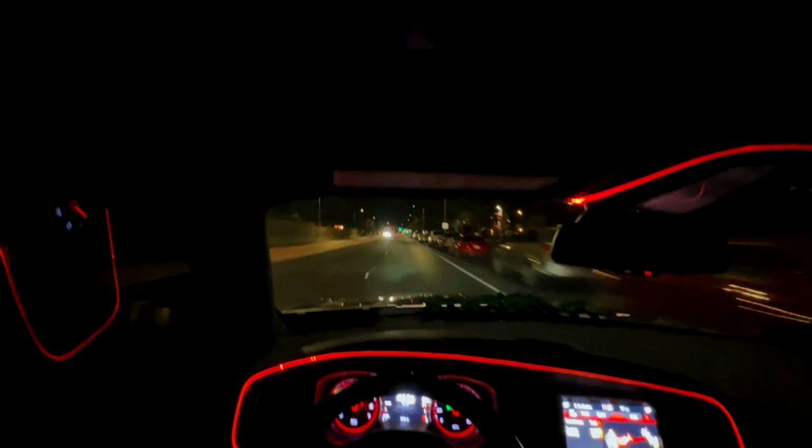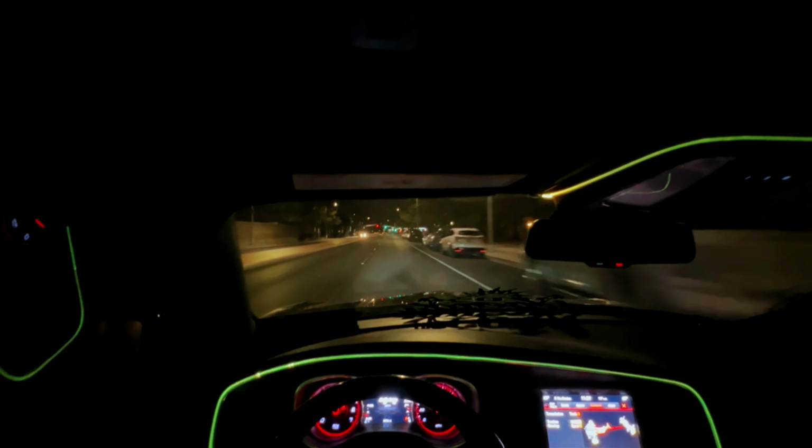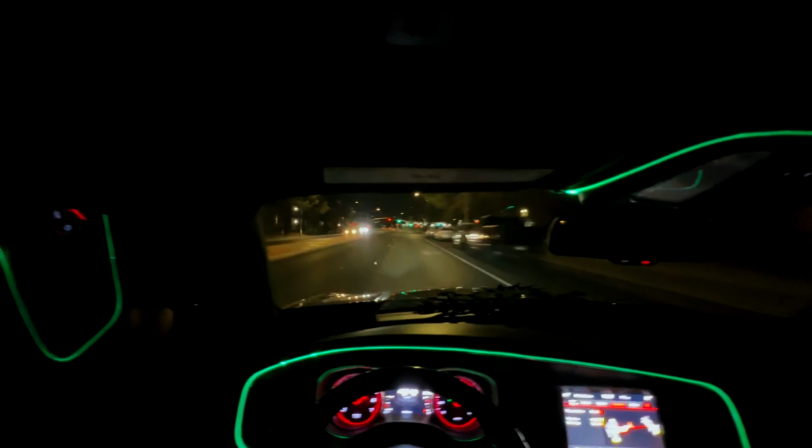Was that a police? I'm not tripping, right? That was definitely a police. That was definitely a police. That guy parked crooked as fuck. What's wrong with these guys, bro?